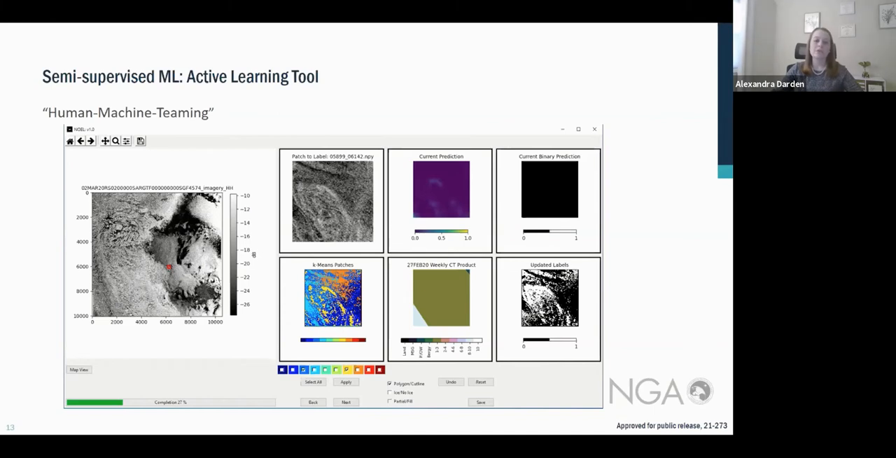There's even the option to only label a part of the patch if I am not 100% certain of every pixel in the image, because we don't want to label anything wrong and train the model wrong. Once I've labeled a patch correctly, I can then apply my labels and it will update the other boxes and show the updated binary result in the bottom right.